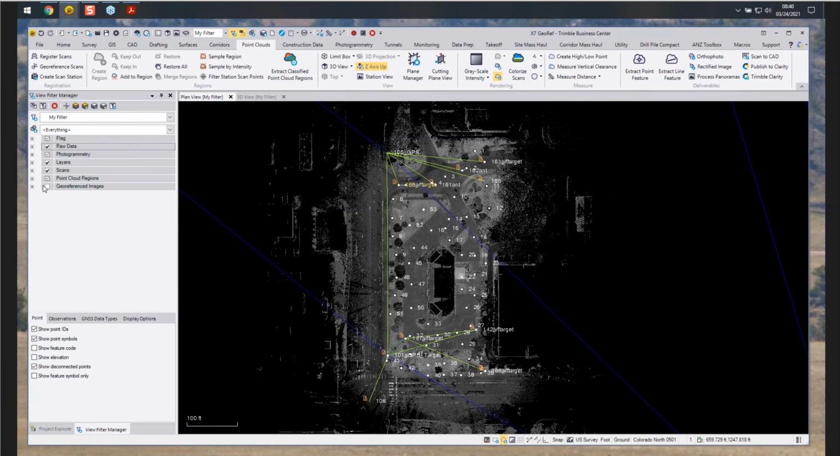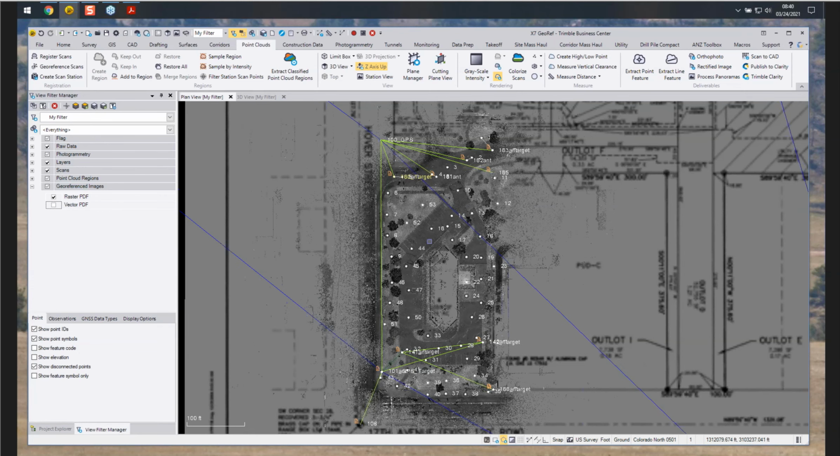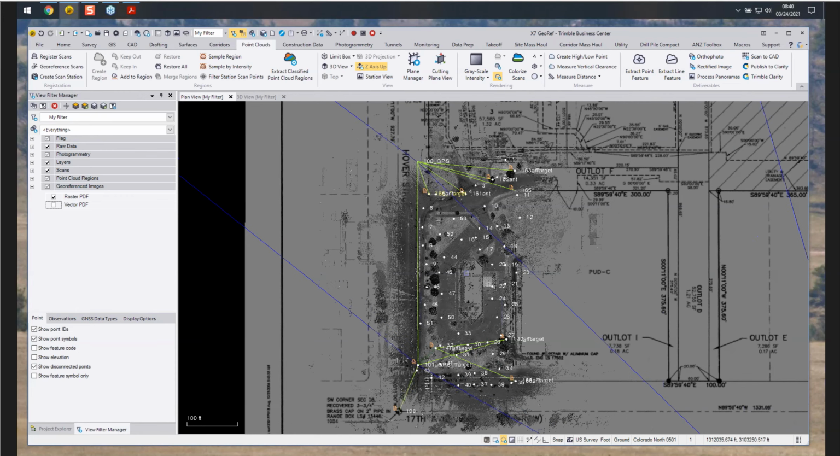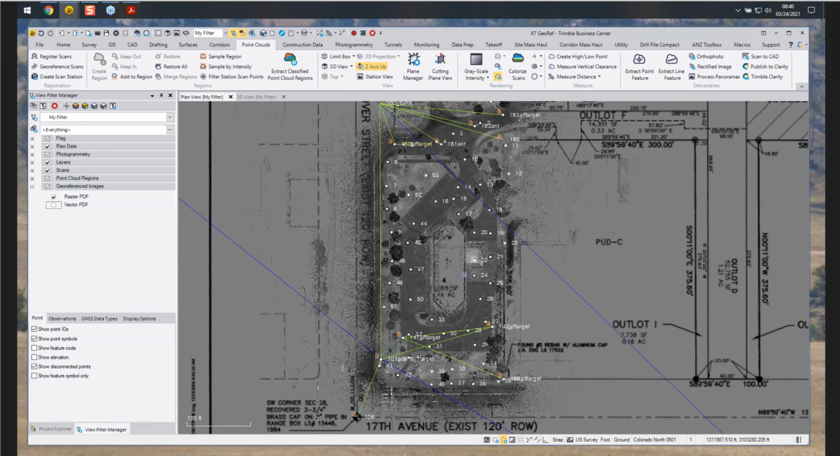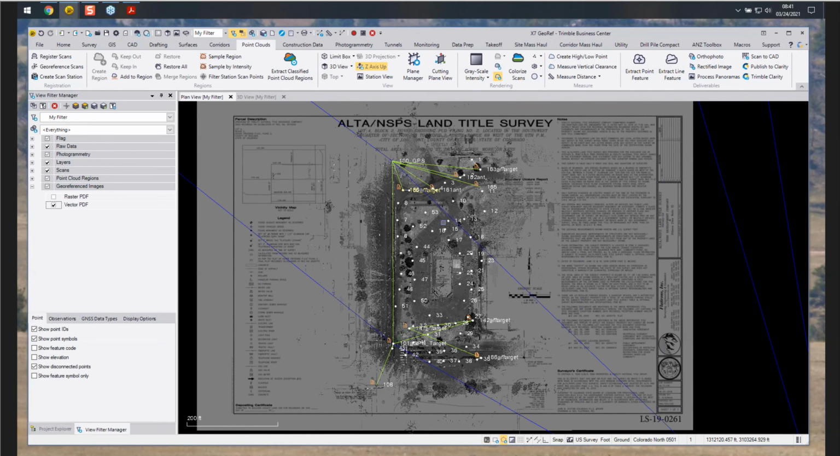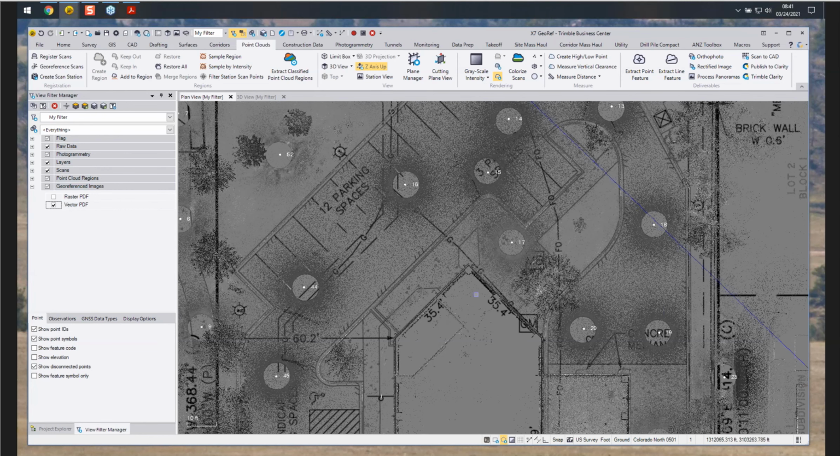And now we can go into our georeference section and use our images. So now we have our point cloud, and we can look at it on the original plat before anything was added. And then we can also use our vector PDF. Now we can look at the previous survey that was done.